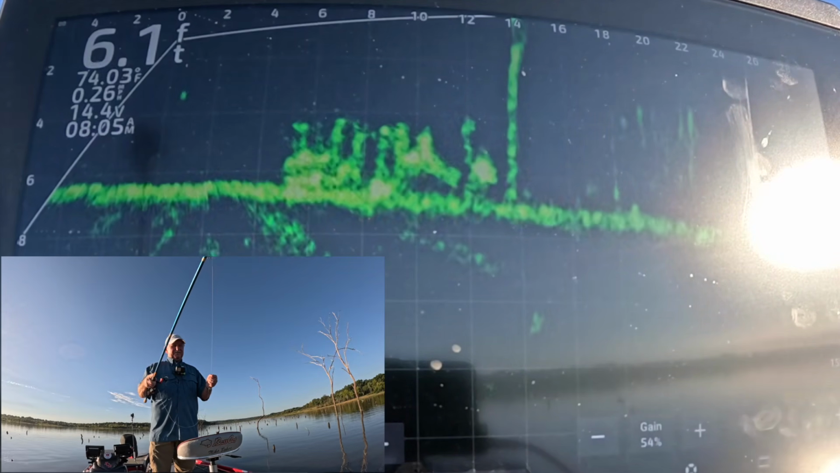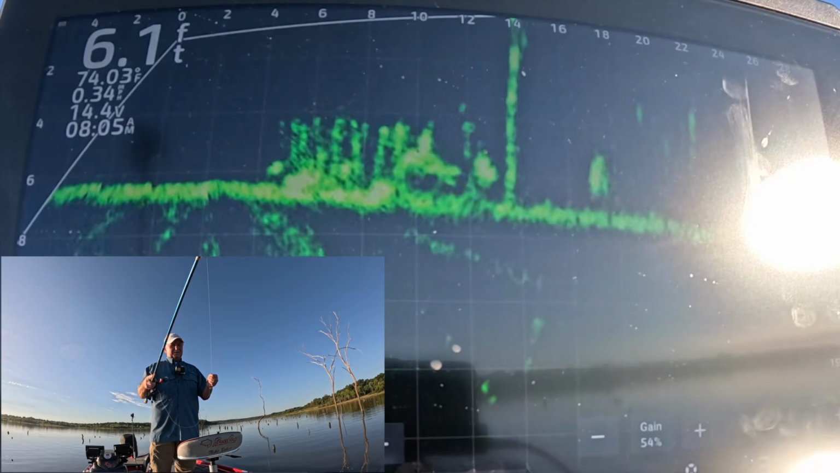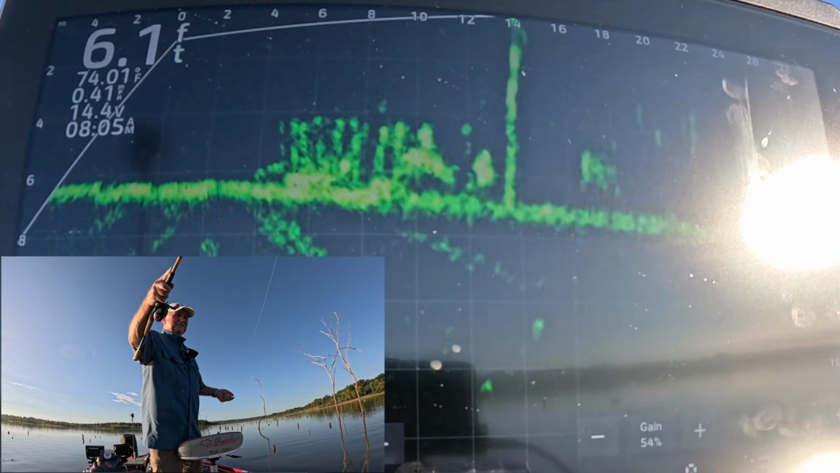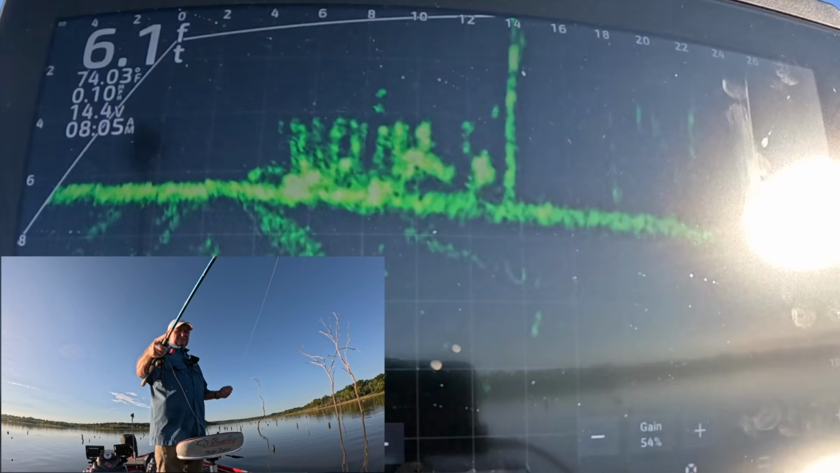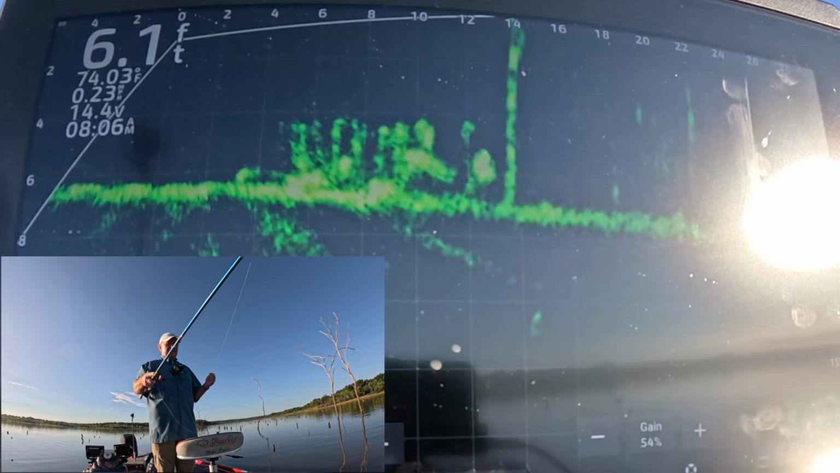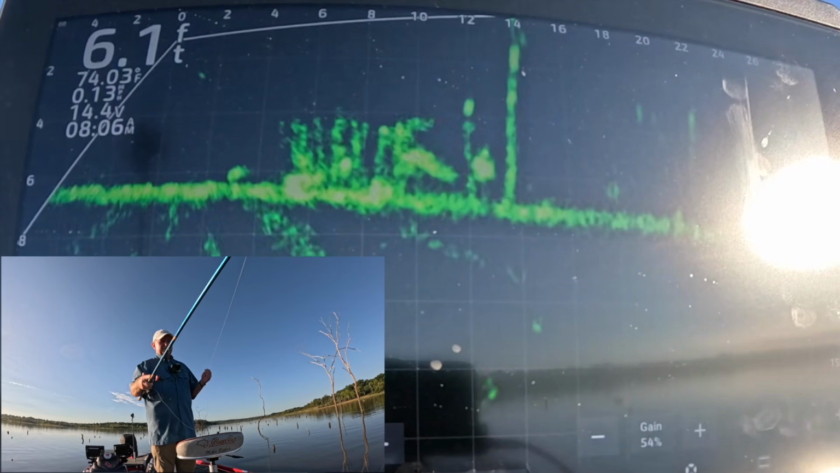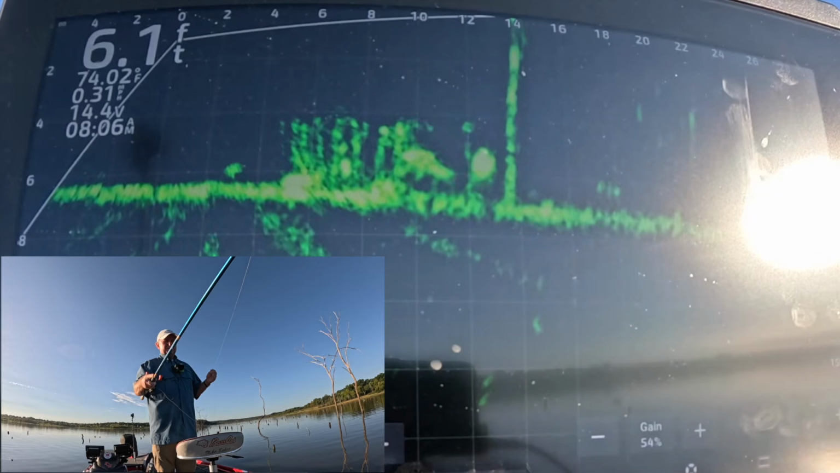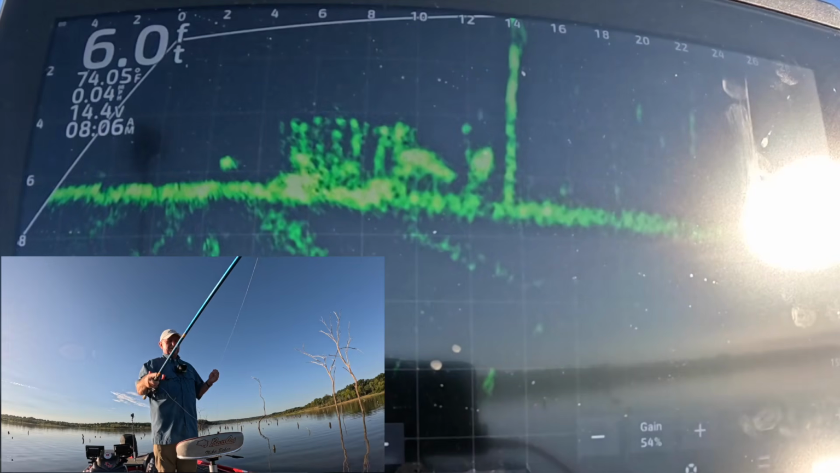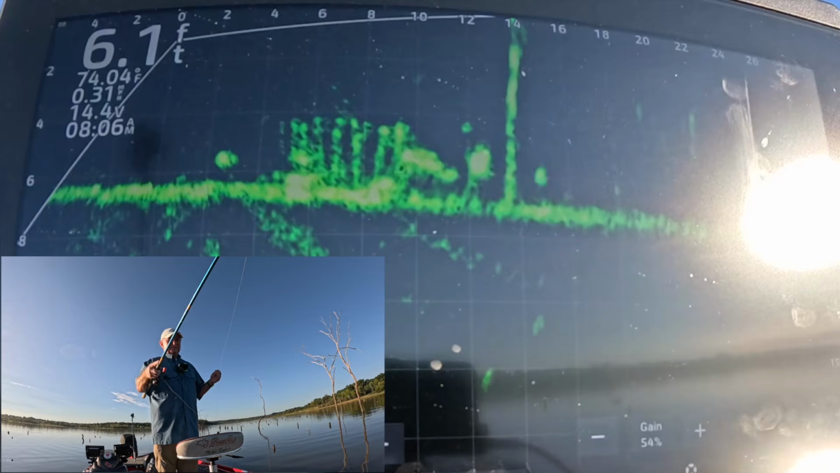There's some fish in there. Not lined up with my transducer. Fish up above. Come on. Come on. That's a fish right there, I promise you. Can't tell how big it is. 2 or 3 fish in there.